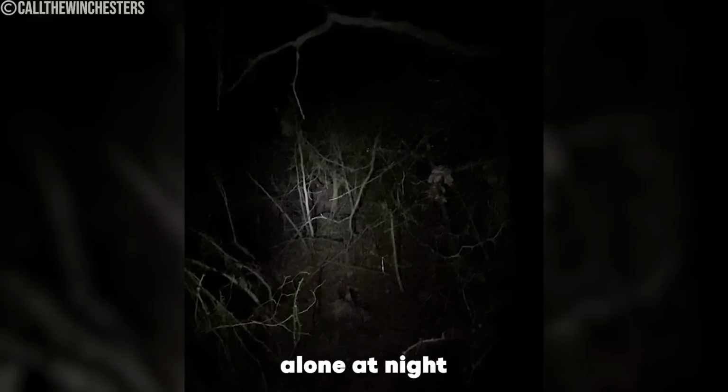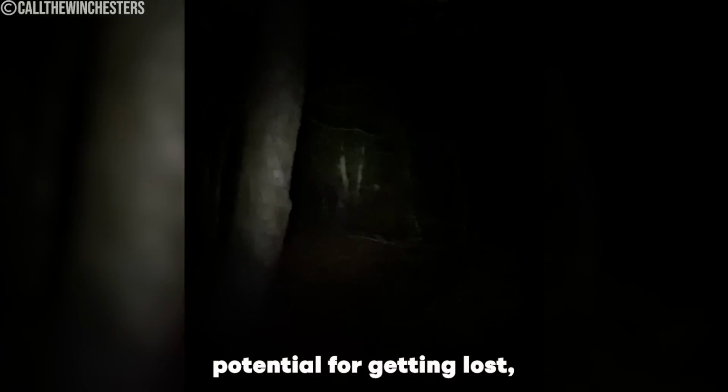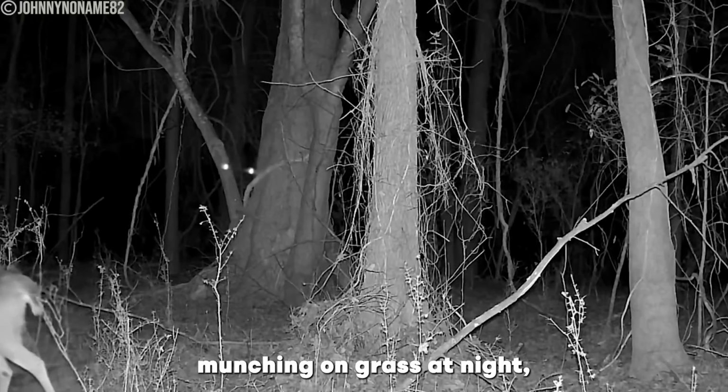Venturing into the woods alone at night can be dangerous, with unpredictable wildlife, potential for getting lost, and an eerie sense of isolation. The following trail camera footage shows a deer munching on grass at night, but something seems to be off.